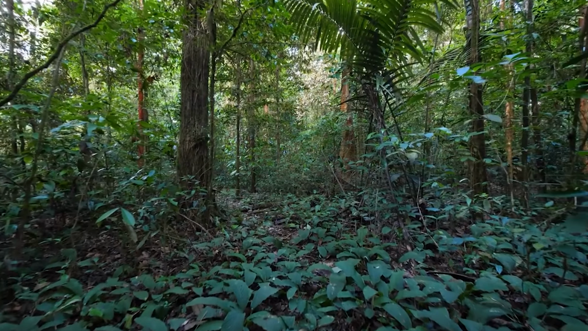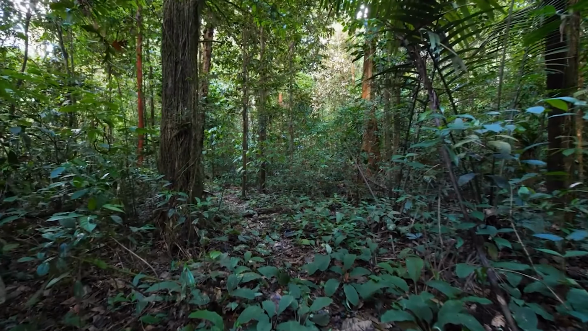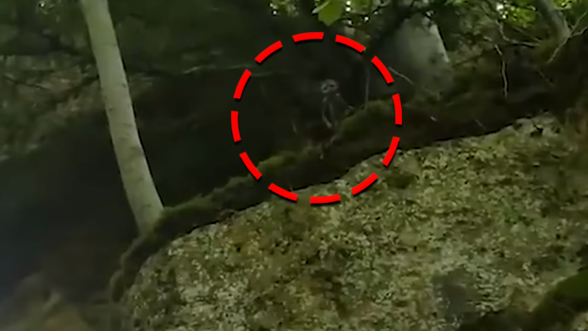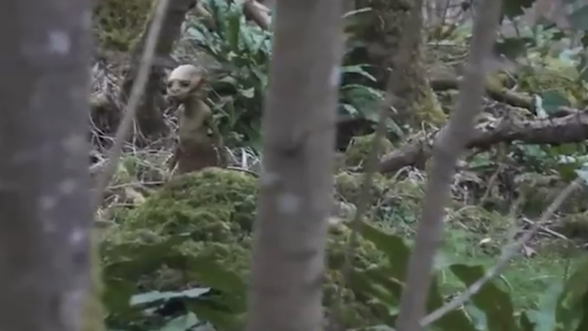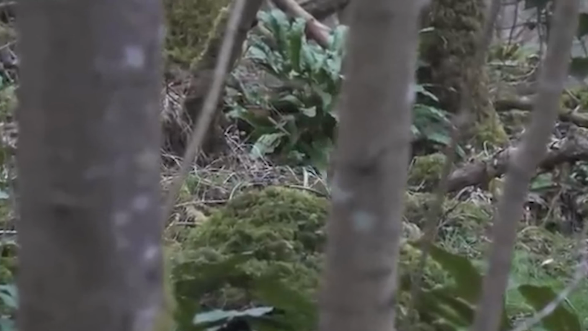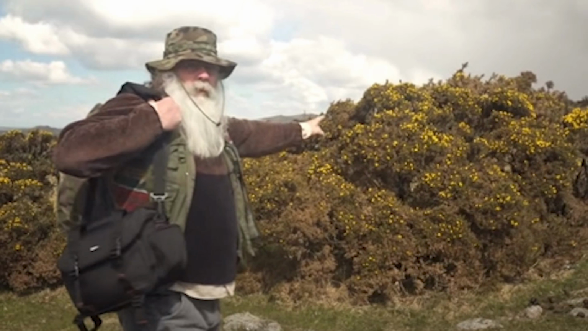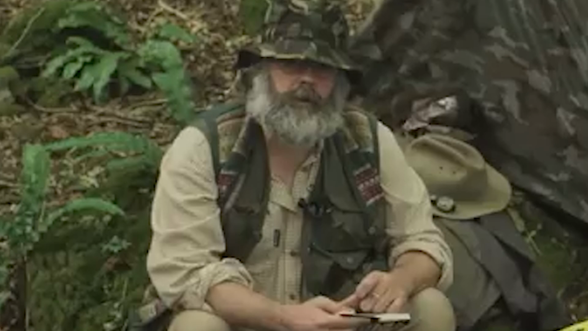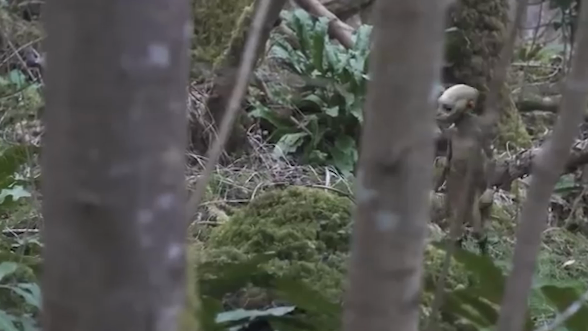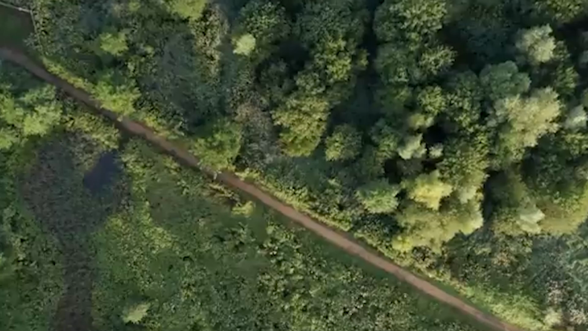The elusive pixie. In the whispering woods of Cornwall, a legendary creature has long been shrouded in mystery. The pixie. With roots in ancient folklore, this tiny, mischievous being has sparked the imagination of many. But do they truly exist? Erwin Saunders, a determined researcher, has dedicated years to tracking down these elusive creatures, and astonishingly, he claims to have captured them on camera.